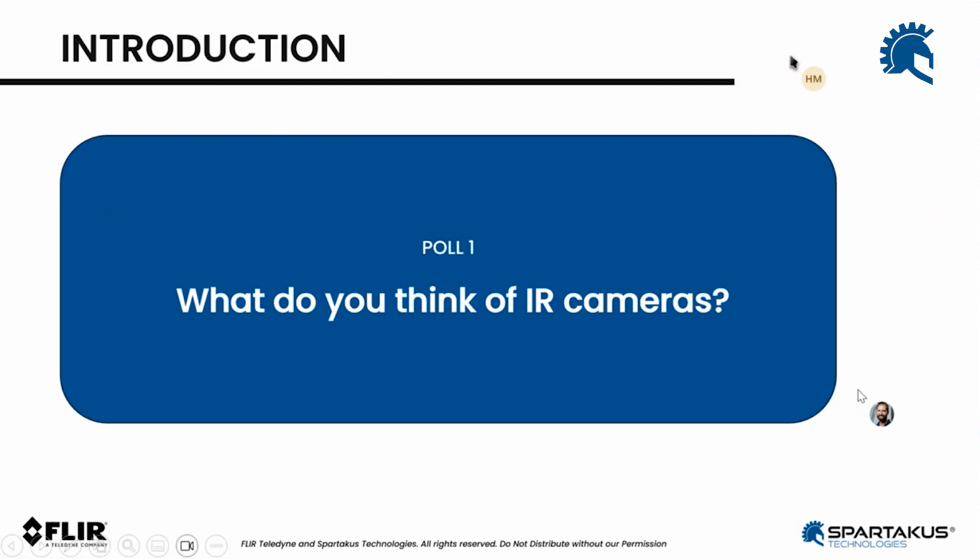So we have a little poll to start with. What do you think of IR cameras? If you know about that, we're going to have a poll showing up on the screen as we speak, and we have a couple of possible answers. We're going to have you answer them and submit your answer, and we're going to be able to share the result and see the result on screen.